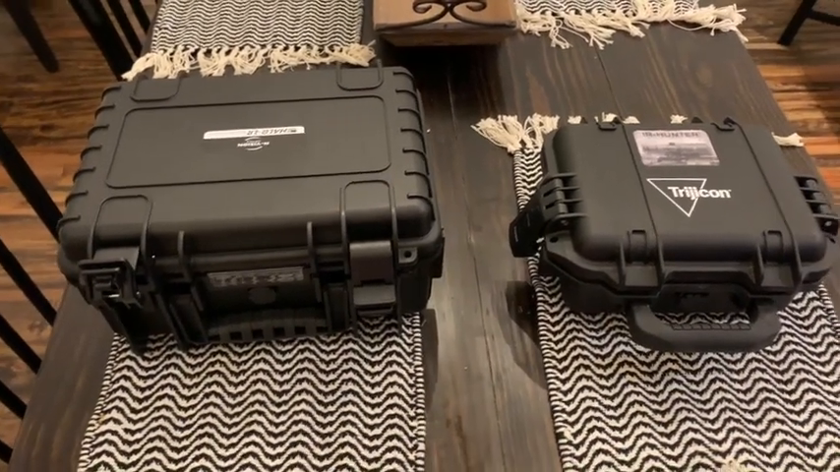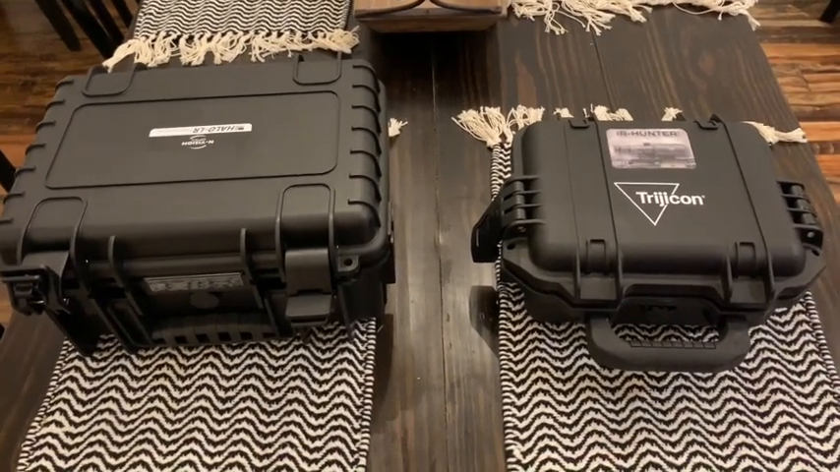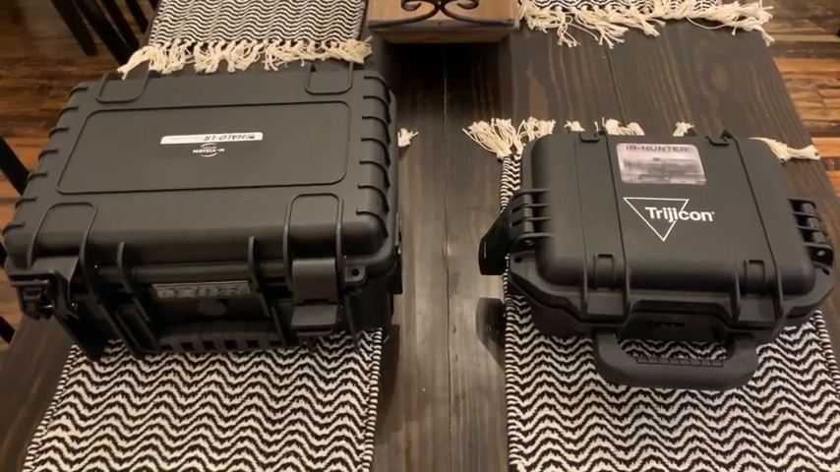Hey guys, Cody here. I got my Halo LR in today. We're going to sit here and just show you guys the comparison between that and the IR Hunter MK3 60mm over there. Let's get started.